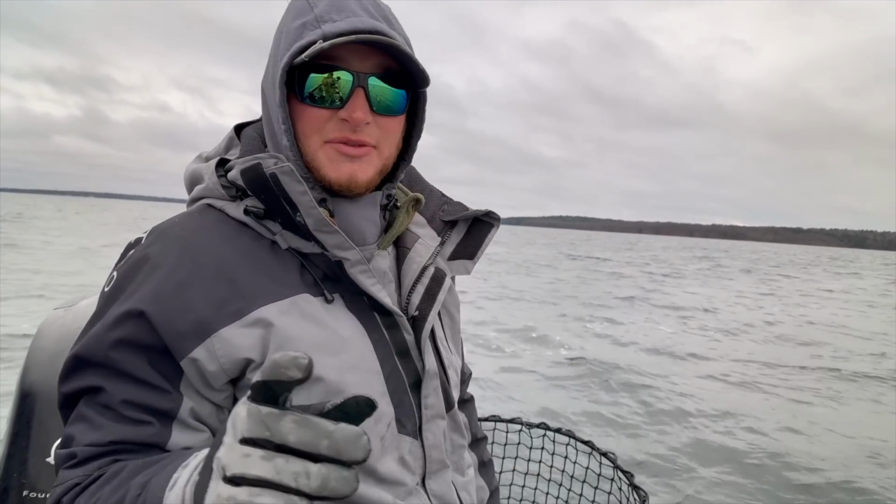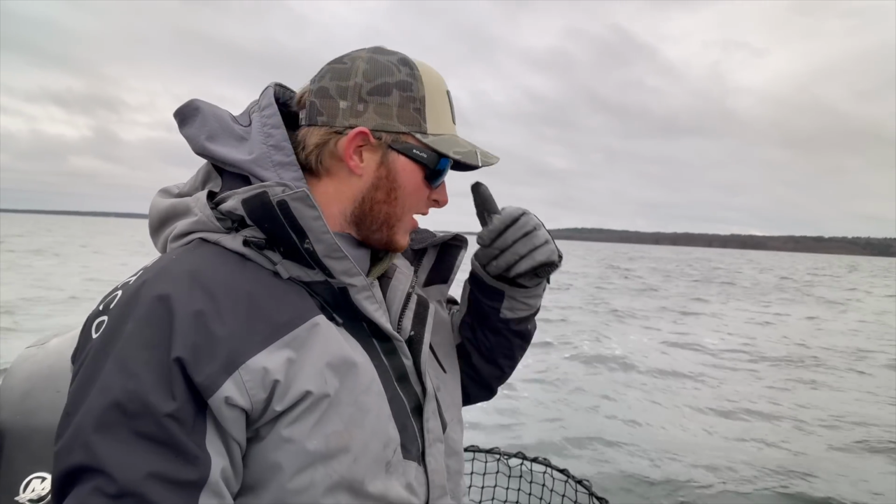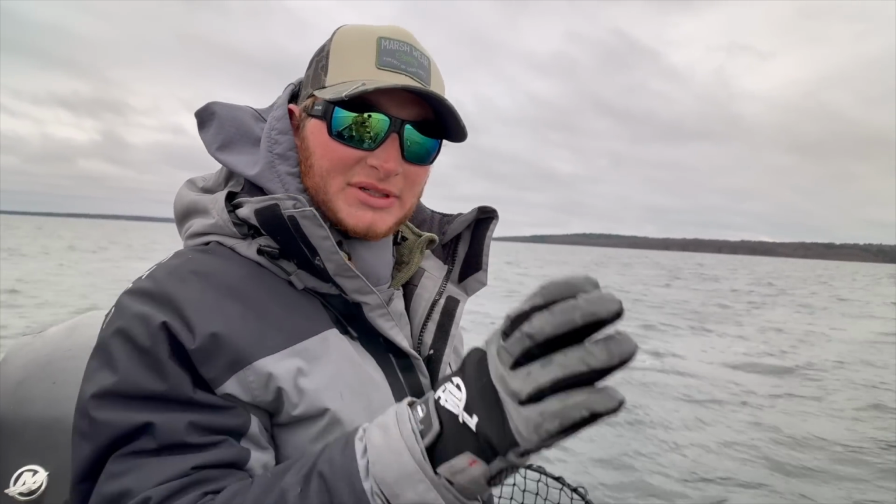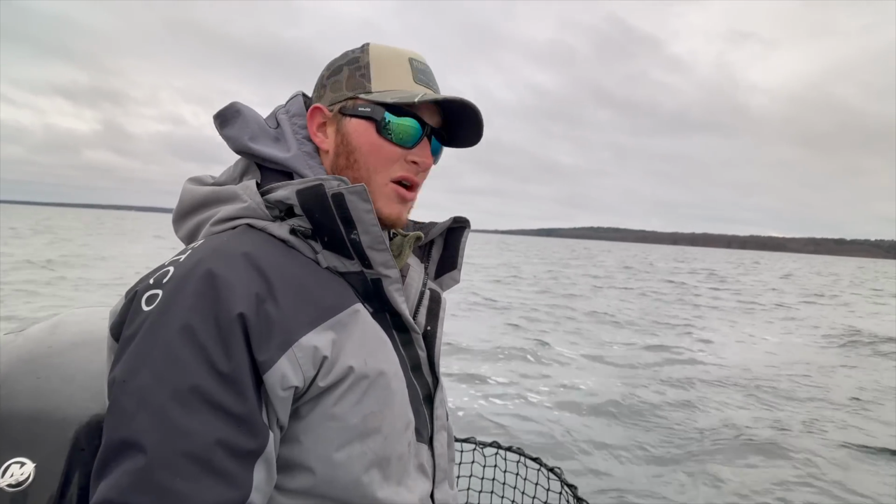This is not the big one that we seen. We did go back over that fish twice. She followed really, really hard, just didn't commit, so we're gonna give her a little bit of time and work our way back over there. Let's get this one out and hopefully get a couple more. They're biting pretty good today.